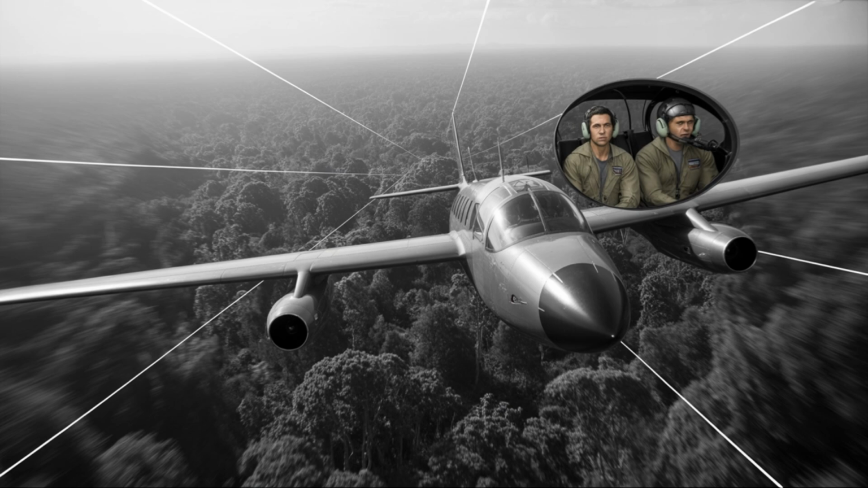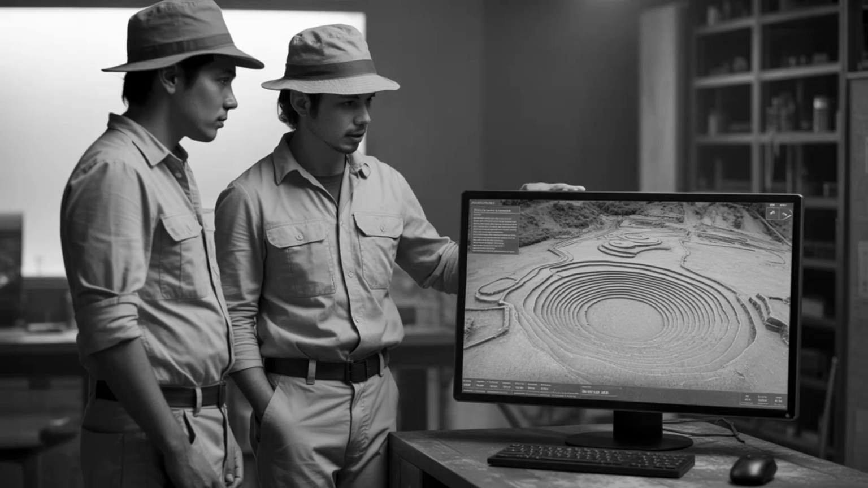What if these weren't independent developments? What if the architectural similarities, the engineering precision, the mathematical layouts visible from the air, what if they represent something connected? Not culturally necessarily, but technologically. As if different populations were working from similar knowledge bases, building according to principles they all understood.